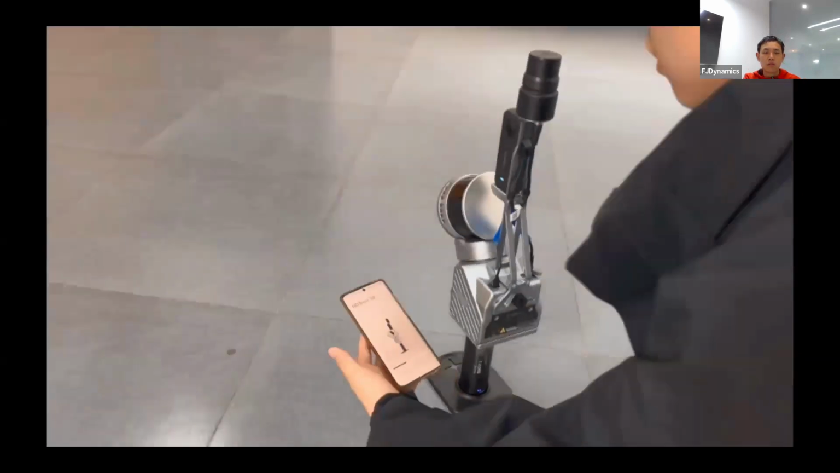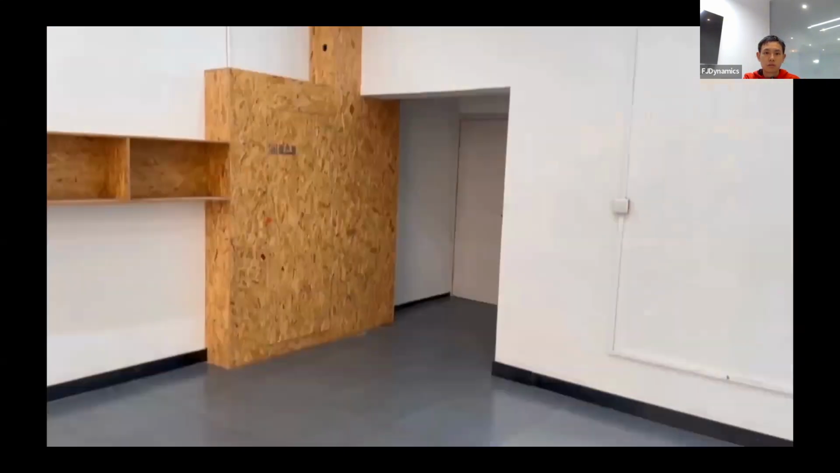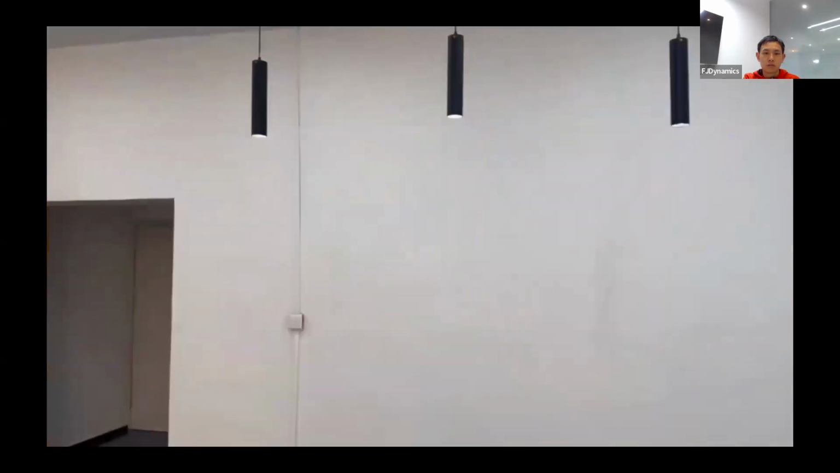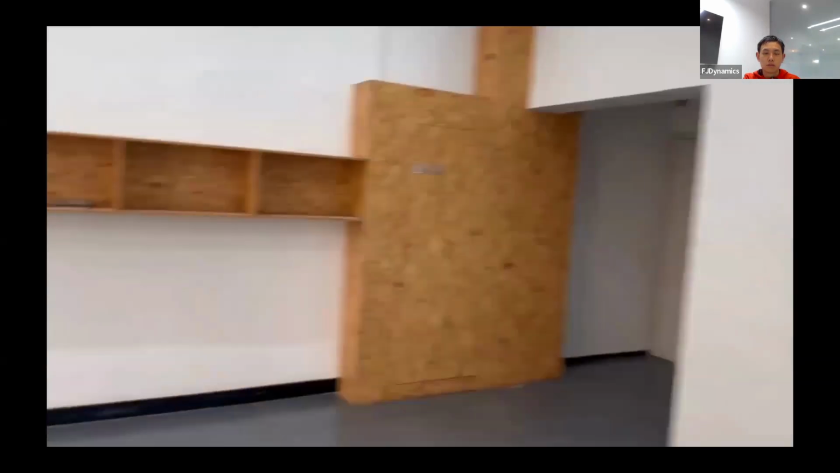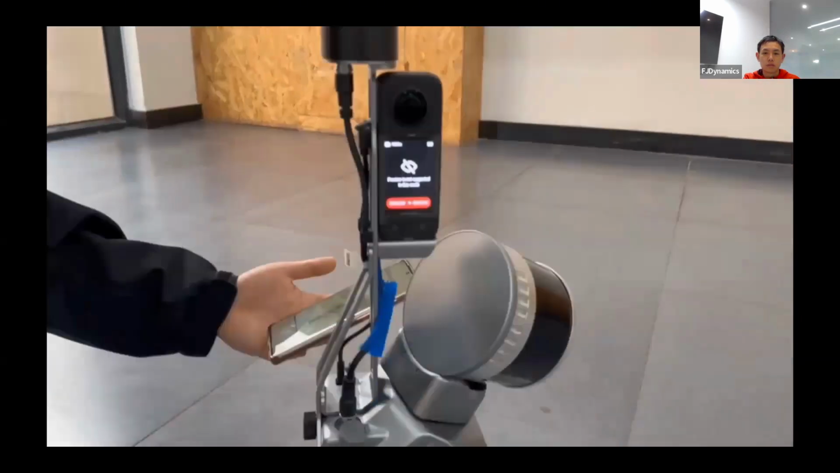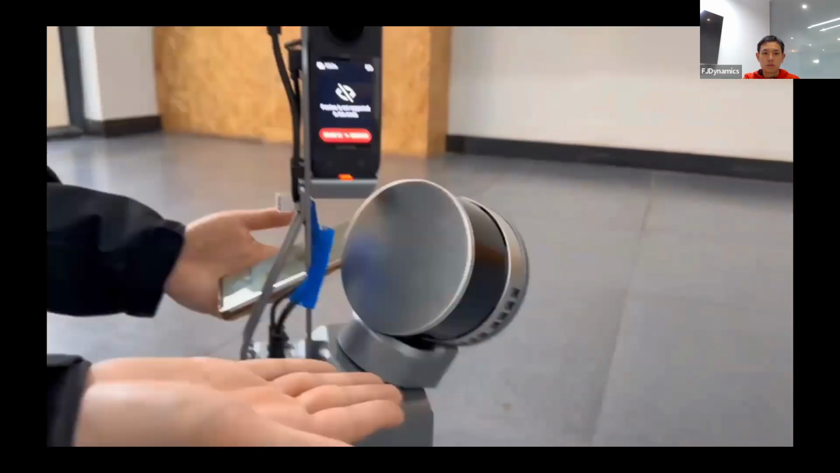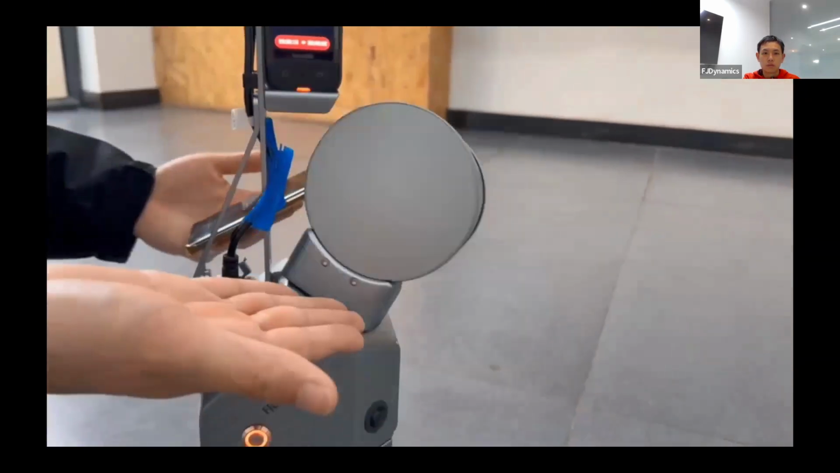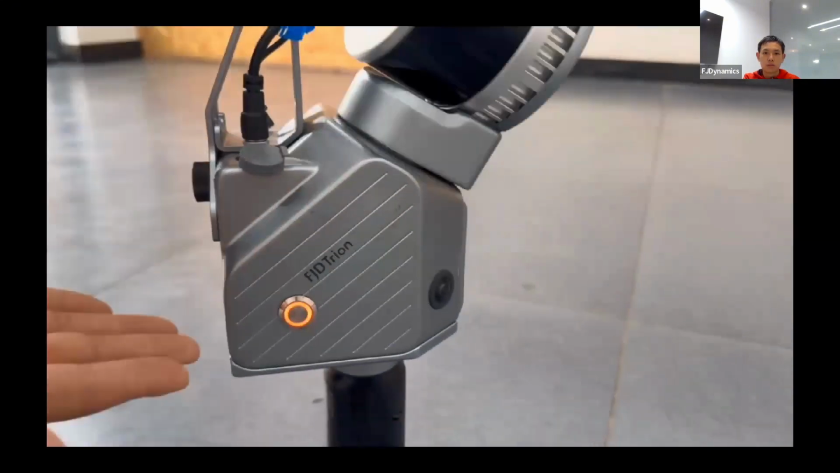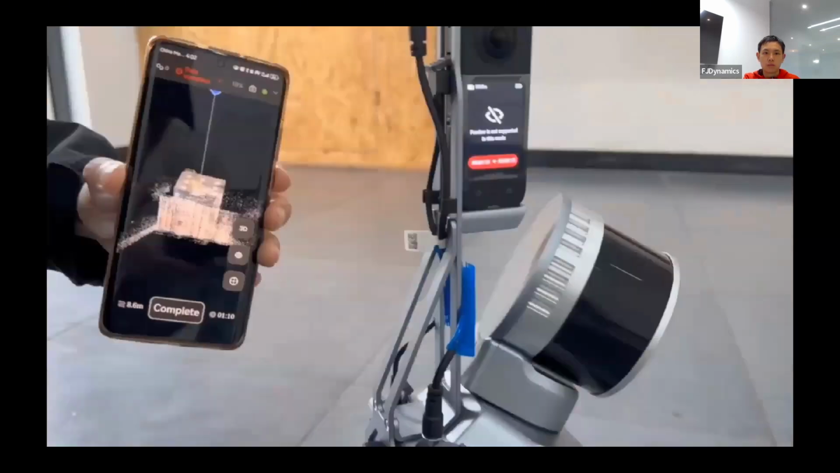Please see where our LiDAR is heading. A good initialization point should have more features like angles and shapes. It's better that the surroundings can stay still. Let's see our scanner. The camera shows like this, a closed eye. The LiDAR head is rotating, scanning the environment. The power button is blinking in red light. And now let's go scan.